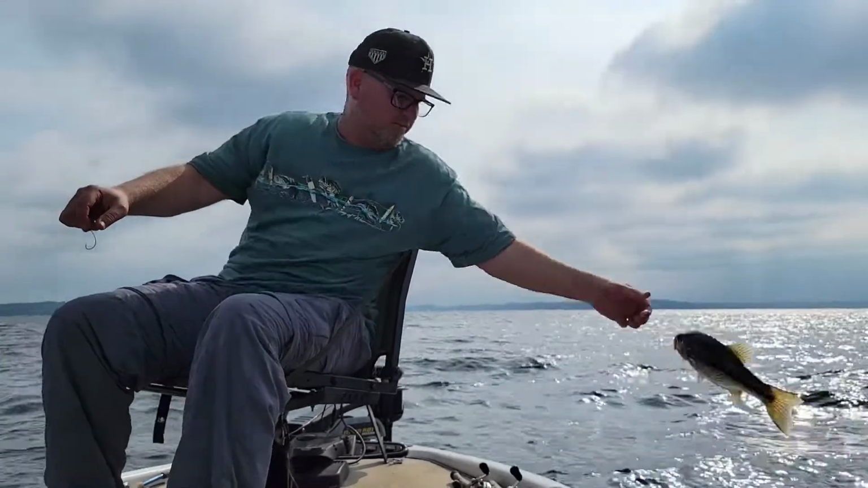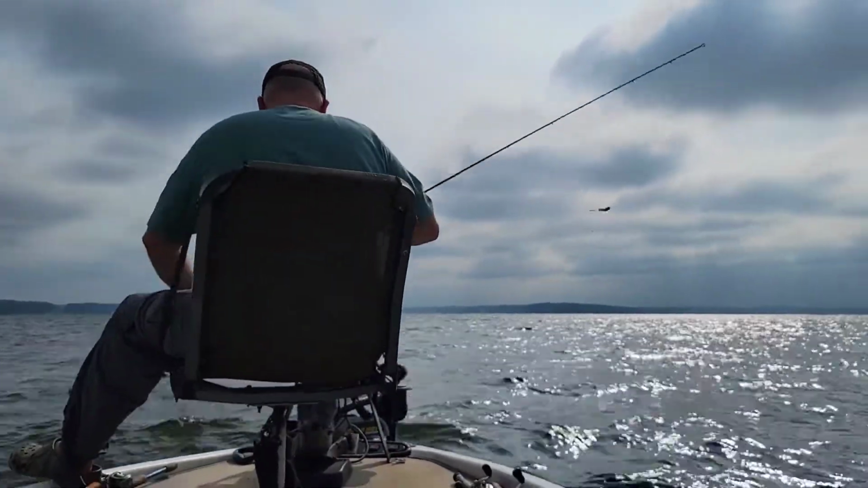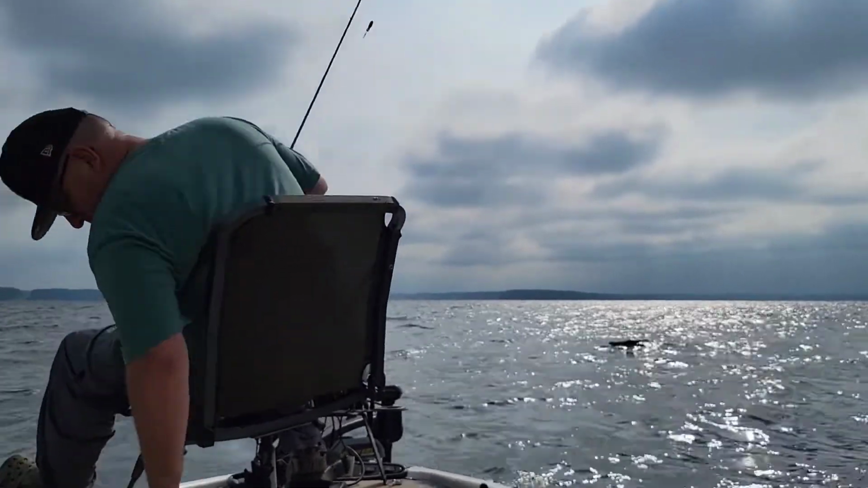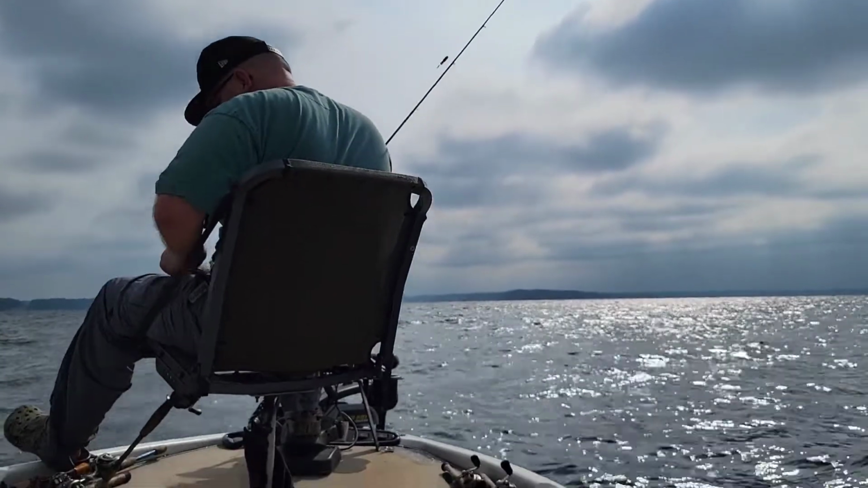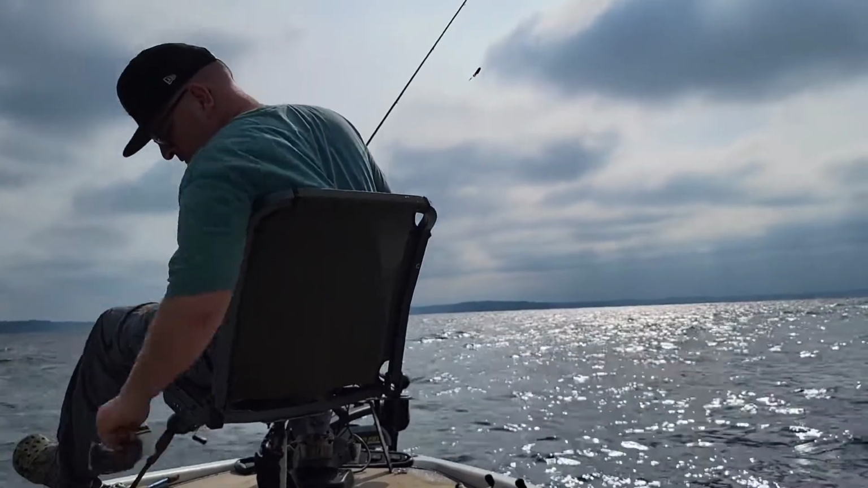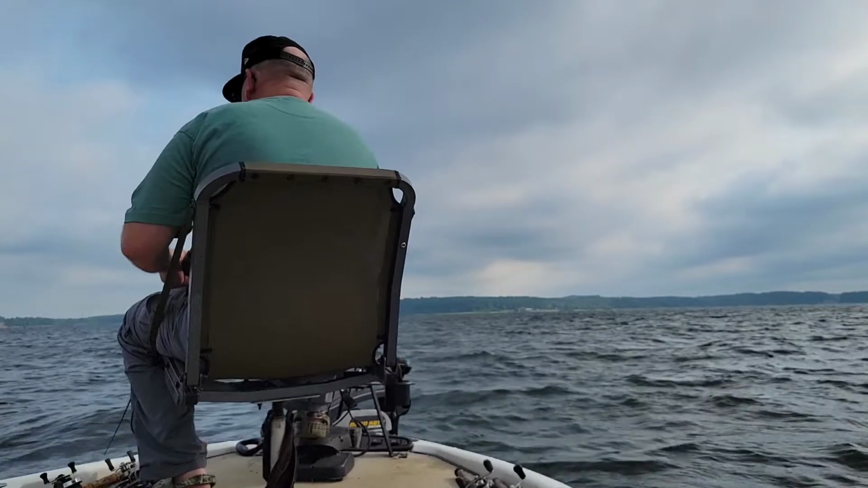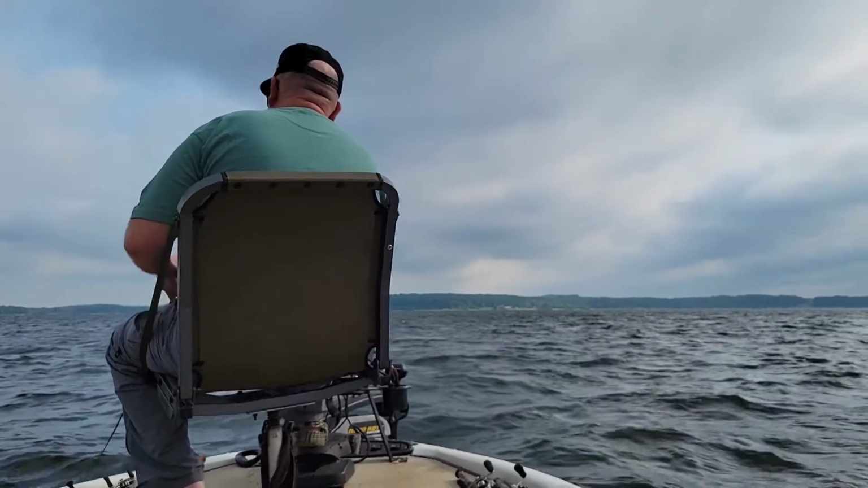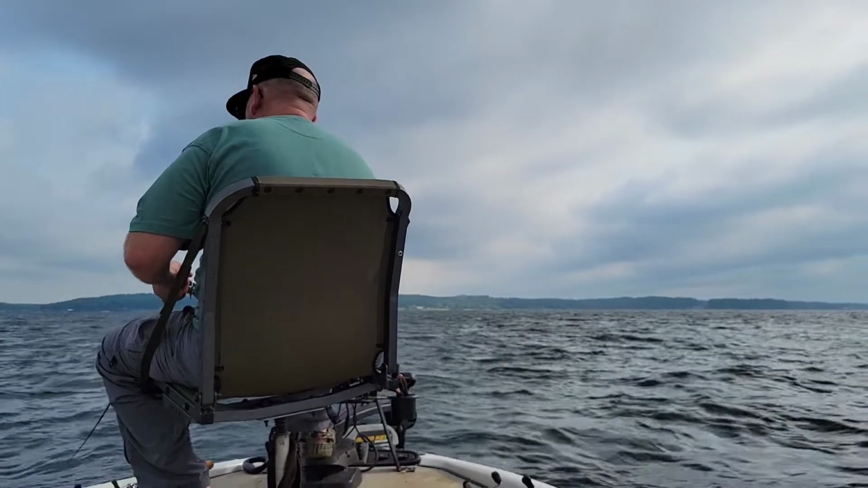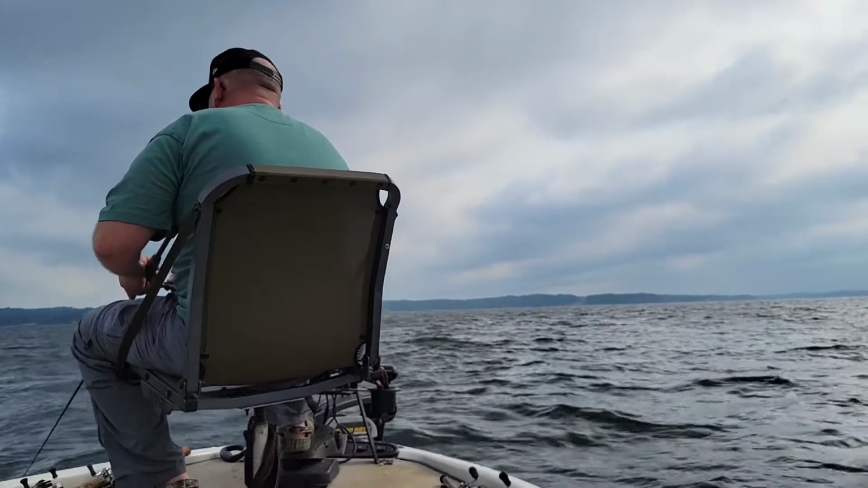I know they look tiny, but I guarantee you they were all 10 to 12 inches, which is not big, but you get 6 or 8 of those, you can catch your limit. If you can get you 8 of them, that'll fill up a quart bag. That's some good eating fish too.